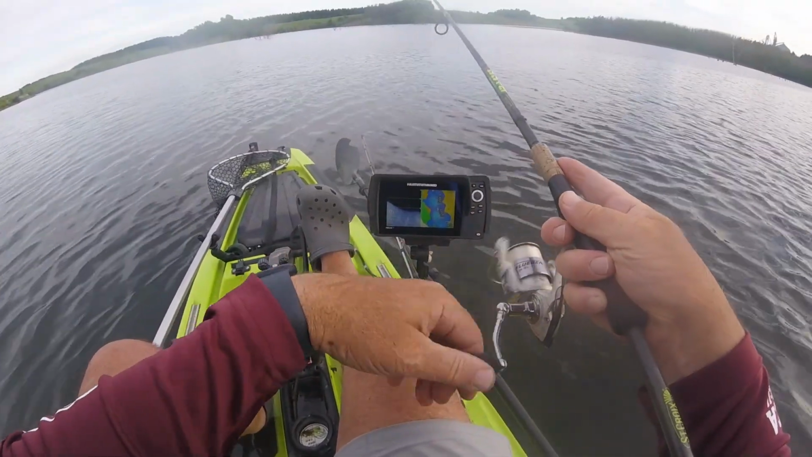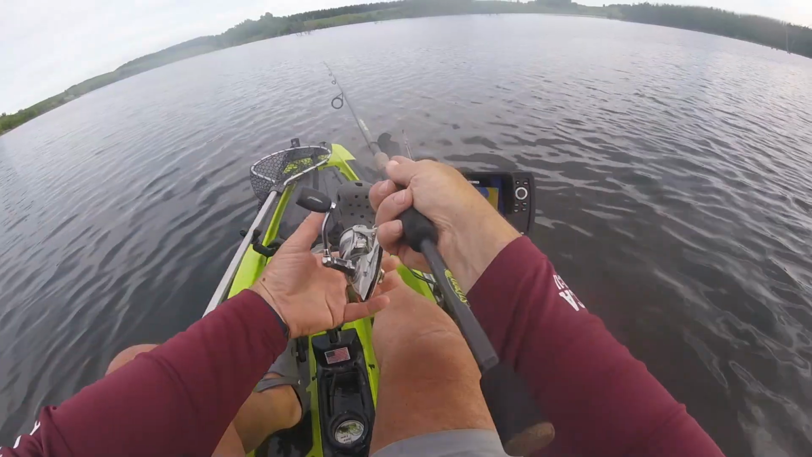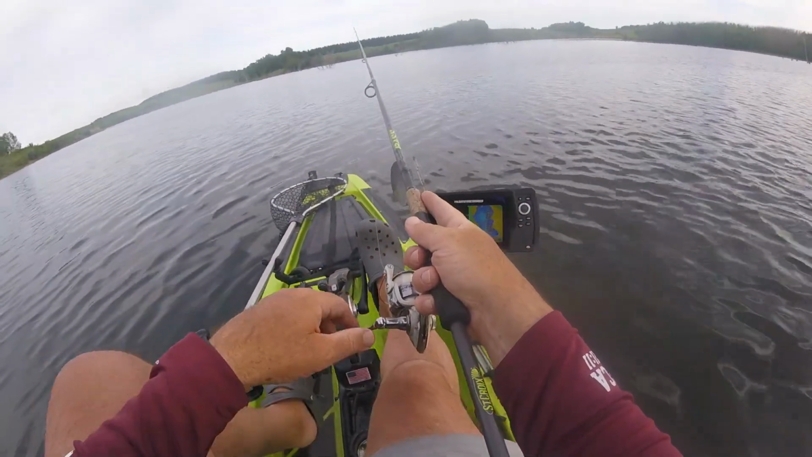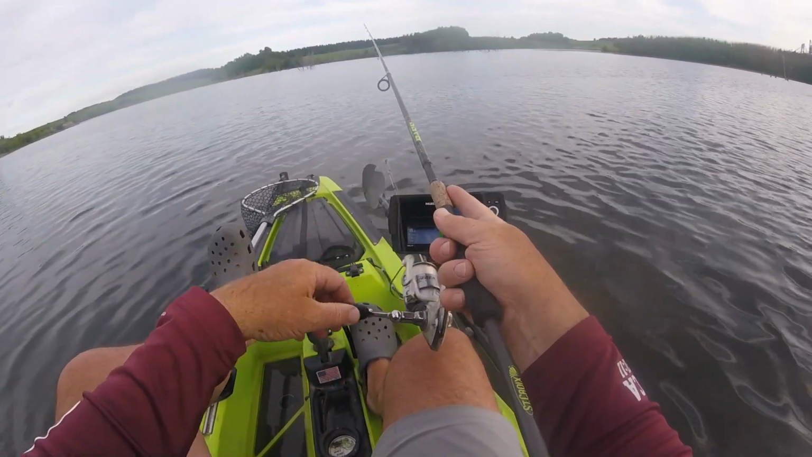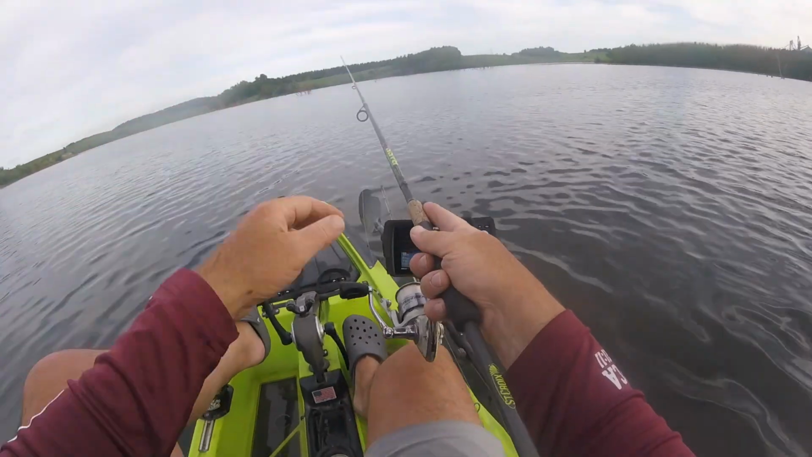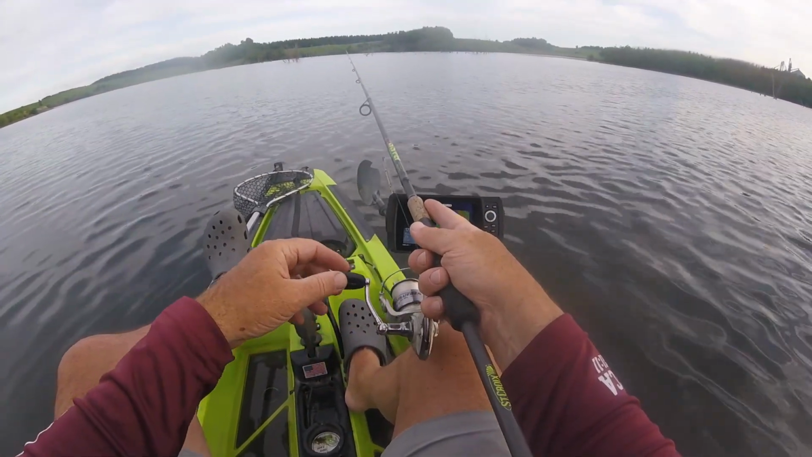So what I'm doing is I'm just making casts on a line 30 to 40 feet out from the boat, letting it sink down. And it looks like I'm starting to drift to the right a little bit, so I just need to adjust because the wind's blowing me a little bit sideways here.